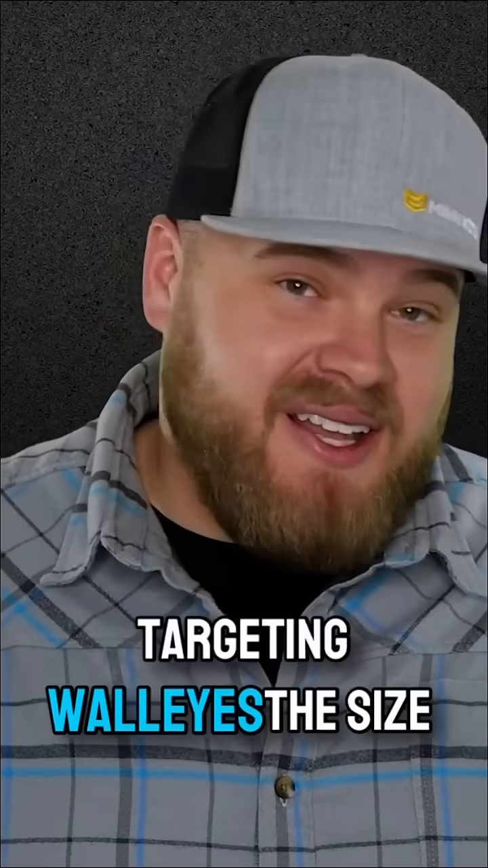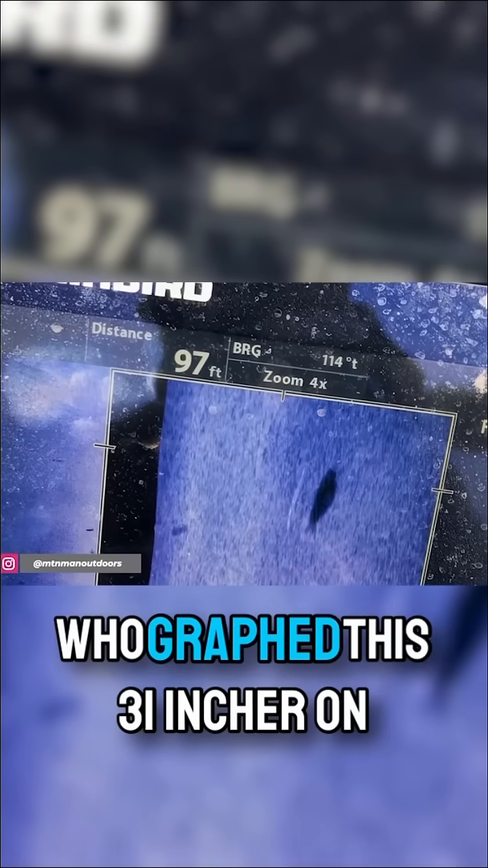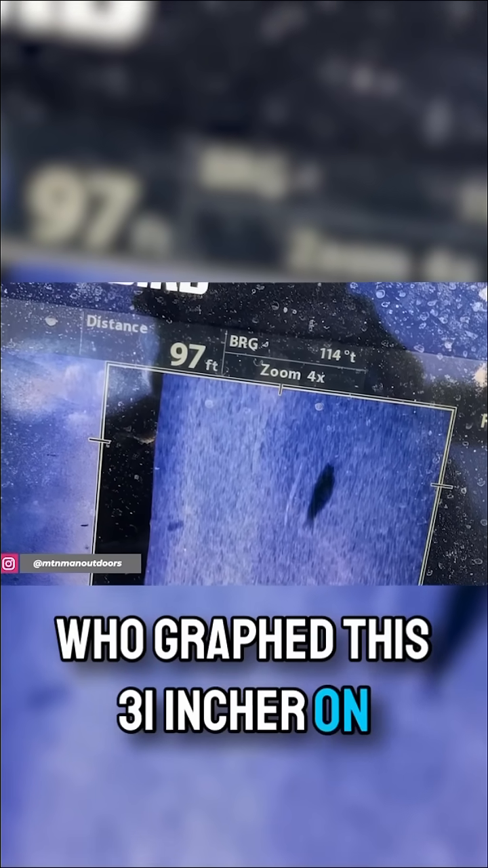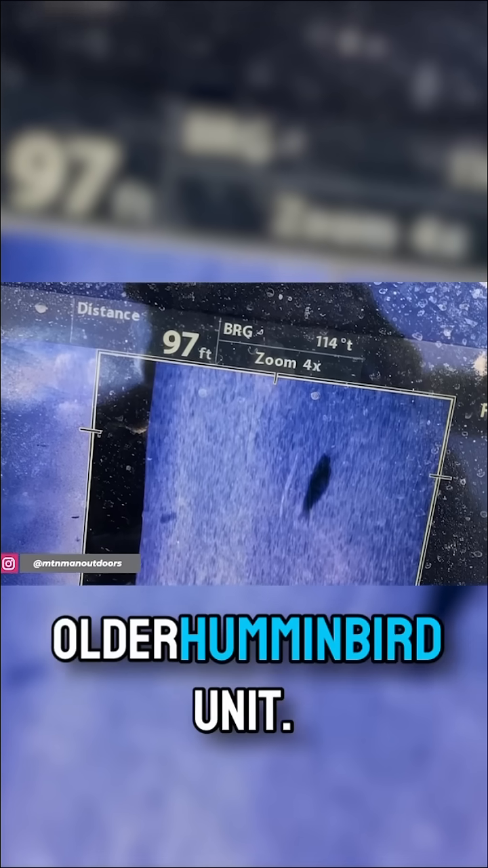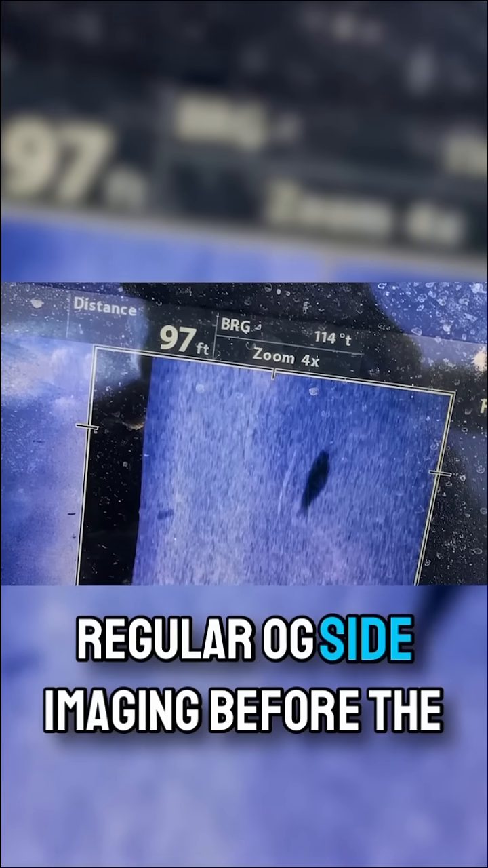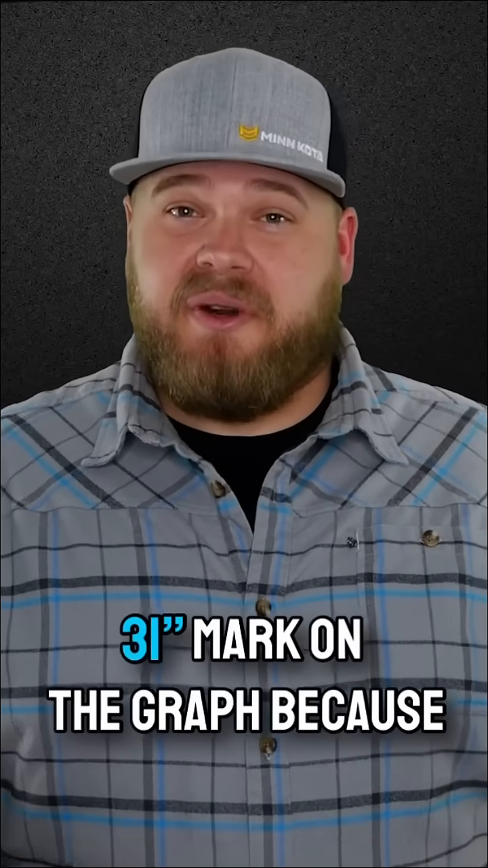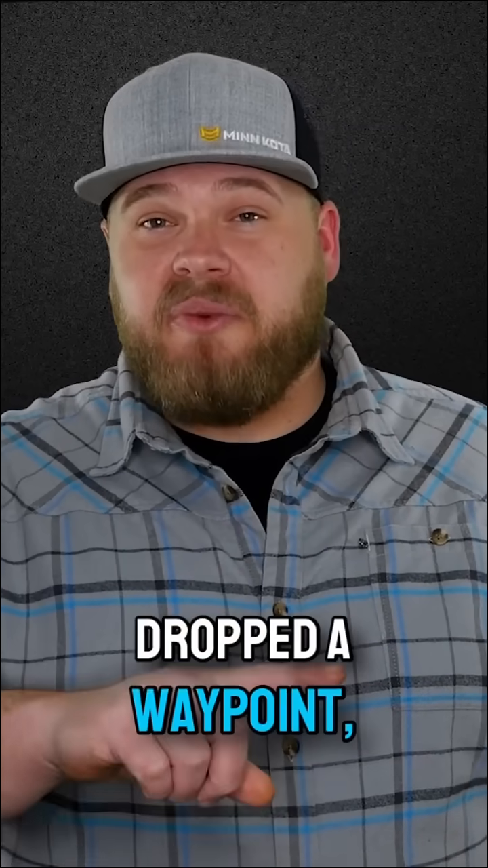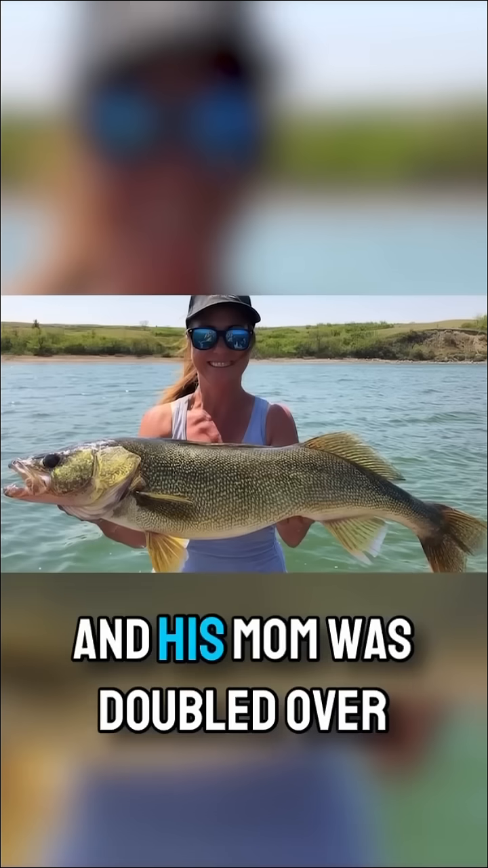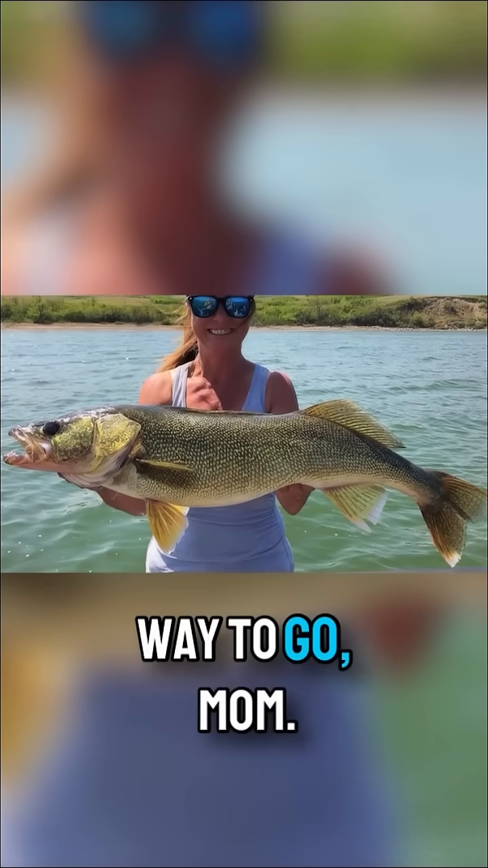to be targeting walleyes the size of caribou unless you're Lane from Mountain Man Outdoors, who graphed this 31-incher on Last Mountain Lake in Saskatchewan. And that shot is actually from an older Humminbird unit, regular OG side imaging before the Mega version came out. By the way, Lane knew that was a 31-inch mark on the graph because he slid his cursor back over to it, dropped a waypoint, doubled back around, and his mom was doubled over before they even killed the big motor. Way to go, Mom.